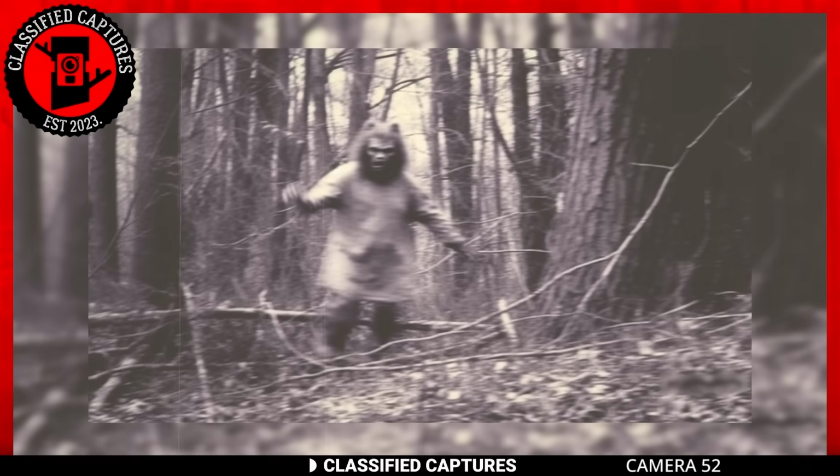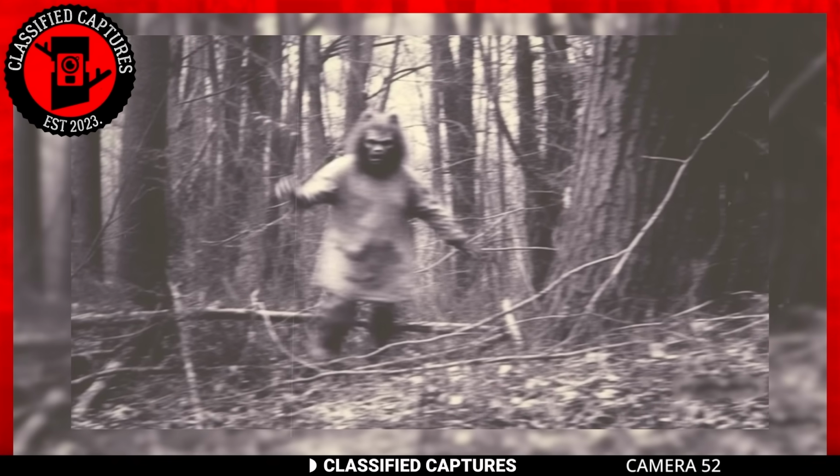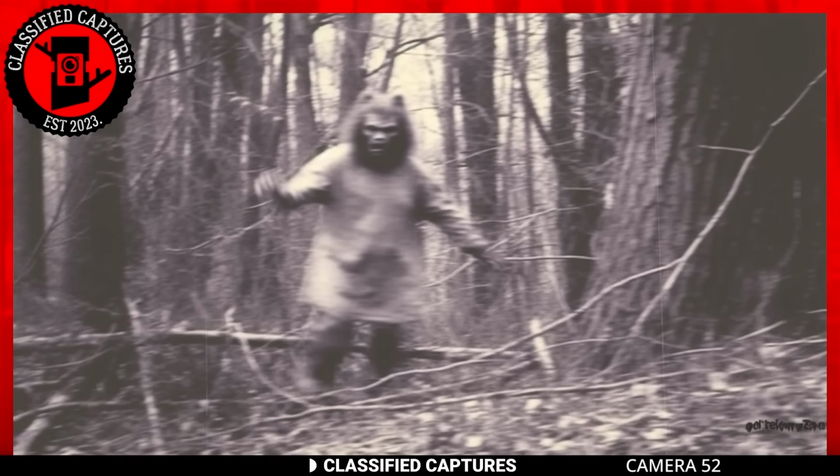Who or what is that? This being was caught on a trail cam in the forest. It looks to be staring straight at the camera and walking towards it. This creature appears to be a hybrid of a lion, wolf, and human.